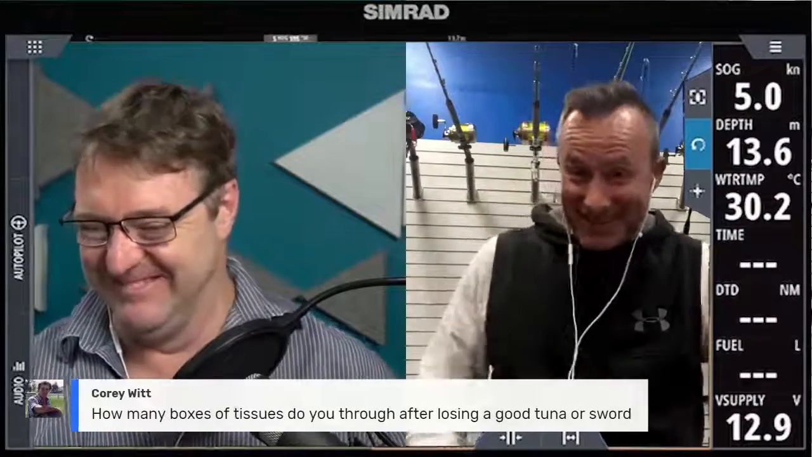Mate, when we lost that one the other day, you just see 3 people do this. The rod goes in the holder. There's not a word spoken. The motors, you put the gear away, shut the cabin door, start driving in, and about 10 minutes into it, someone goes, "Oh, we really wanted that fish." And then it's usually someone unloads on that person for saying something so stupid.